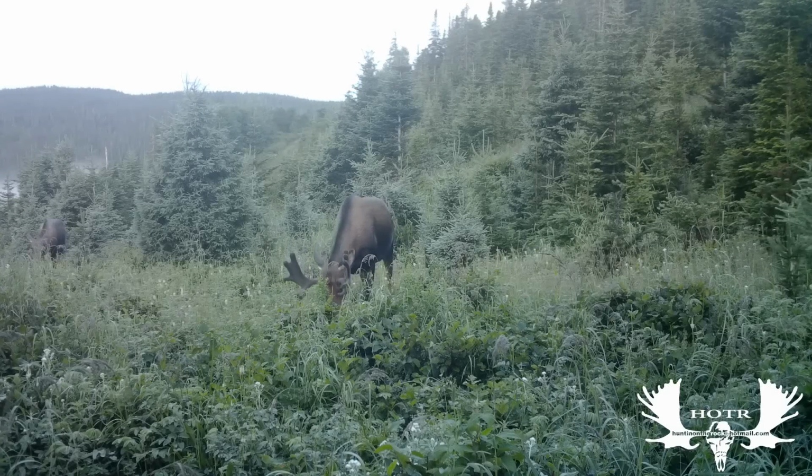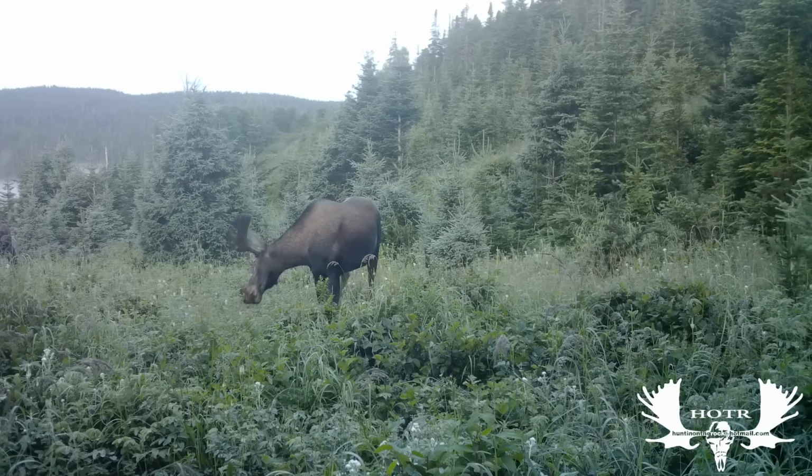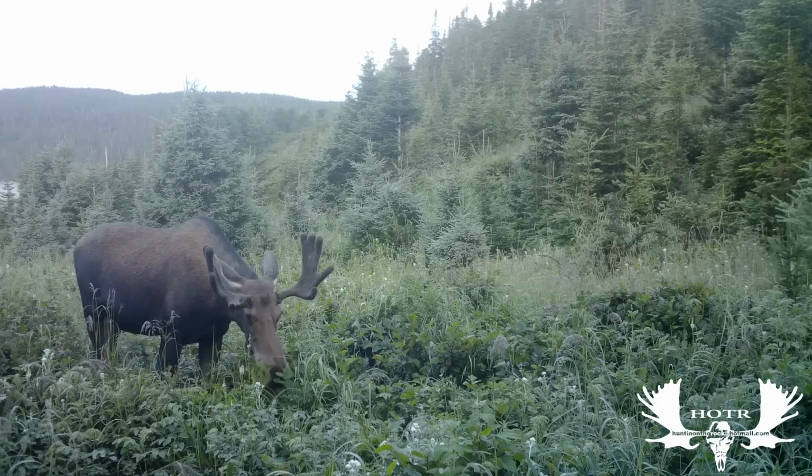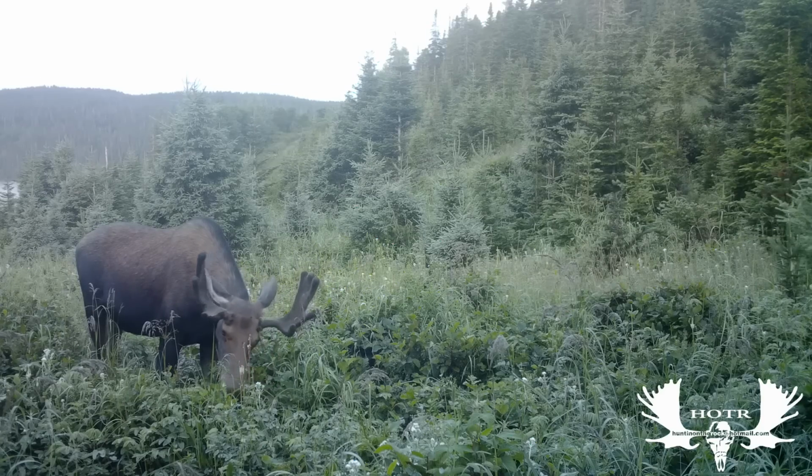Camera 5 was a little bit of a disappointment. I always had this camera here for the last, I don't know, 6 years, I suppose. And during August and September this year, it didn't turn up the moose that we always normally see, but I still had to put one there just in case the nice one showed up. This camera is beside an old cut block, and a few years ago when the fir trees and the spruce trees were much smaller, there were many more moose it seemed. But now as they get older, it seems like the moose move away.